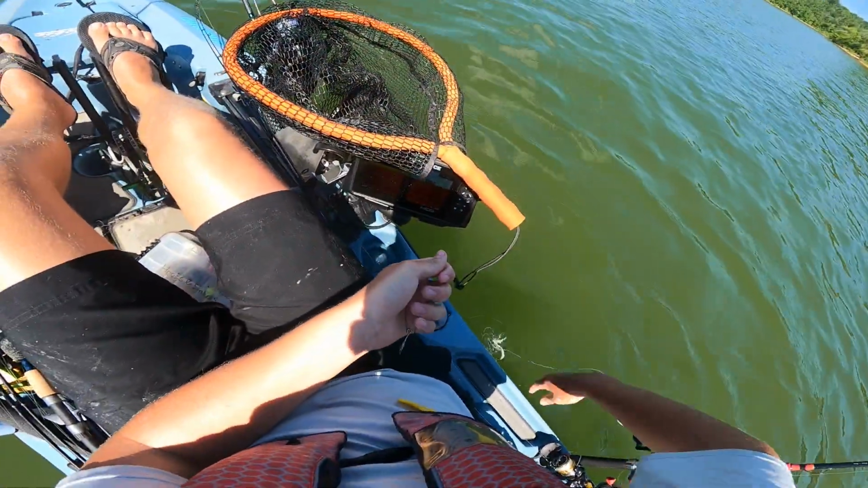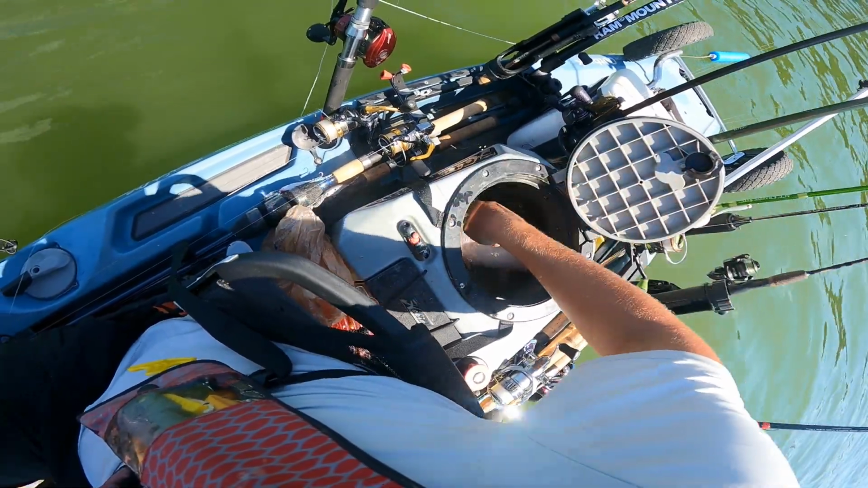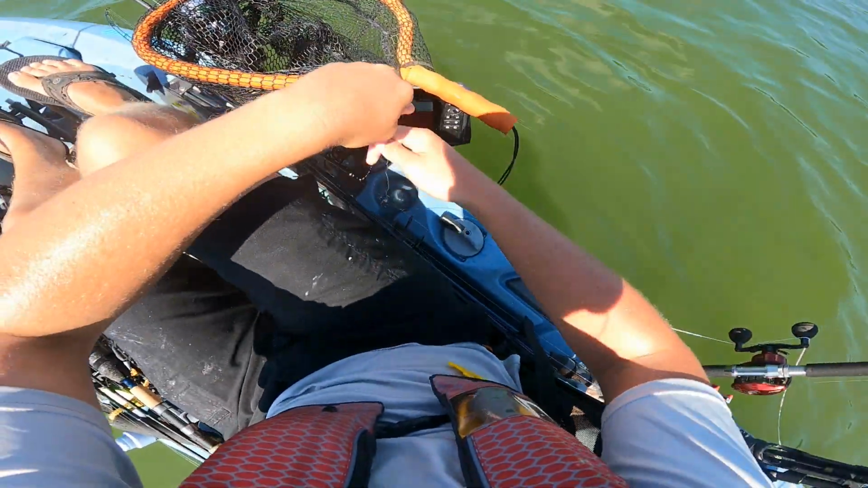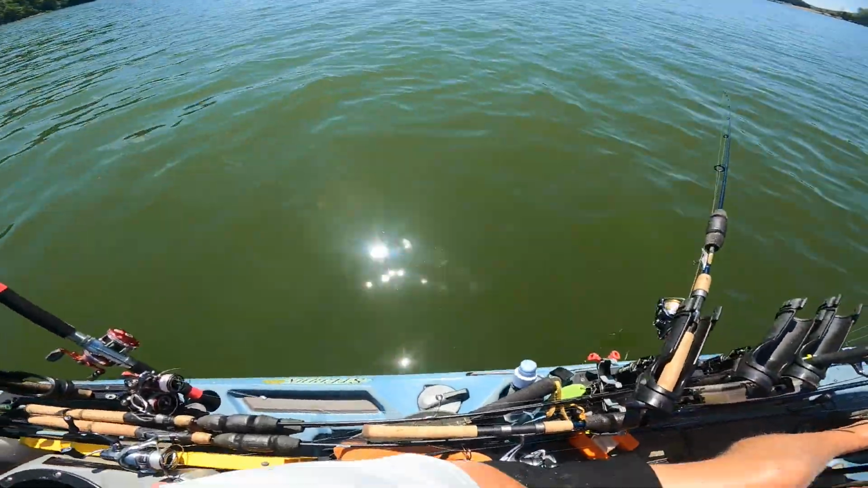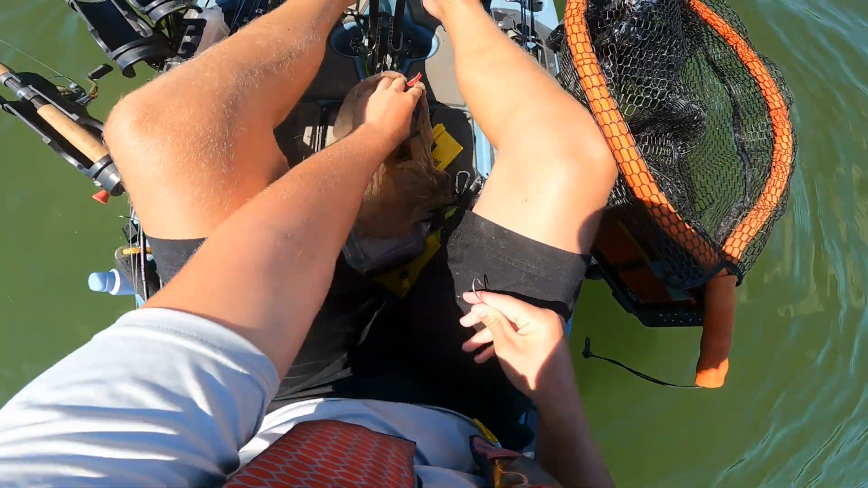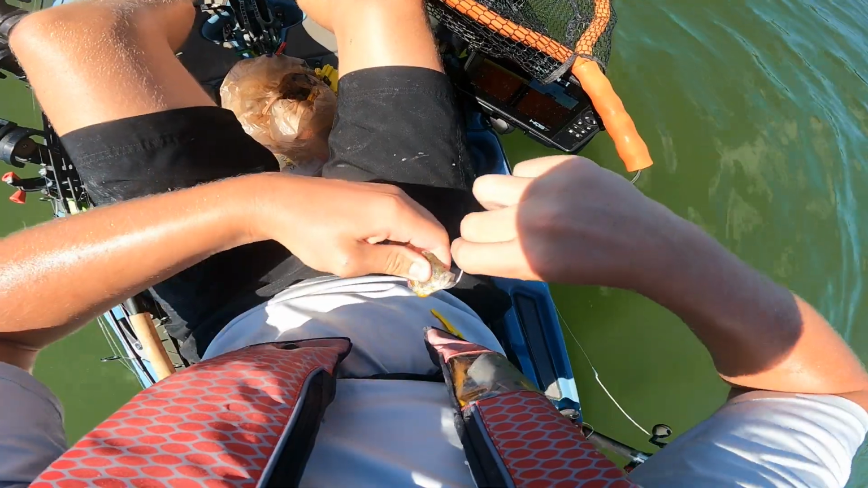Oh, he got it. He took bluegill. No. He took that. That was a good fish. He took the whole bluegill. Now I got chunk bait. I'm gonna put this big old bluegill head on. That'll get him.